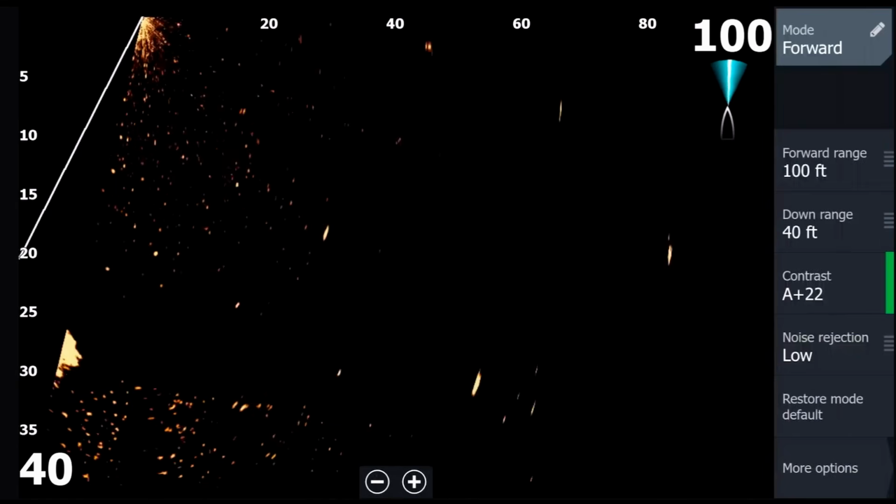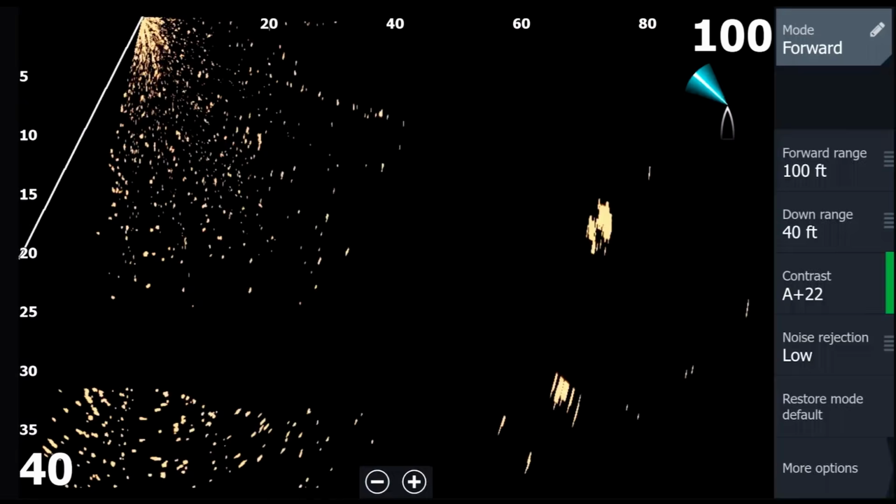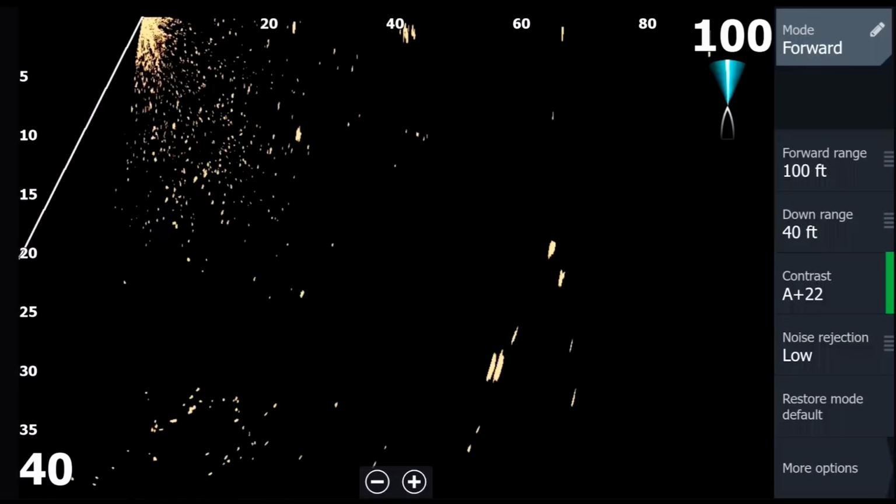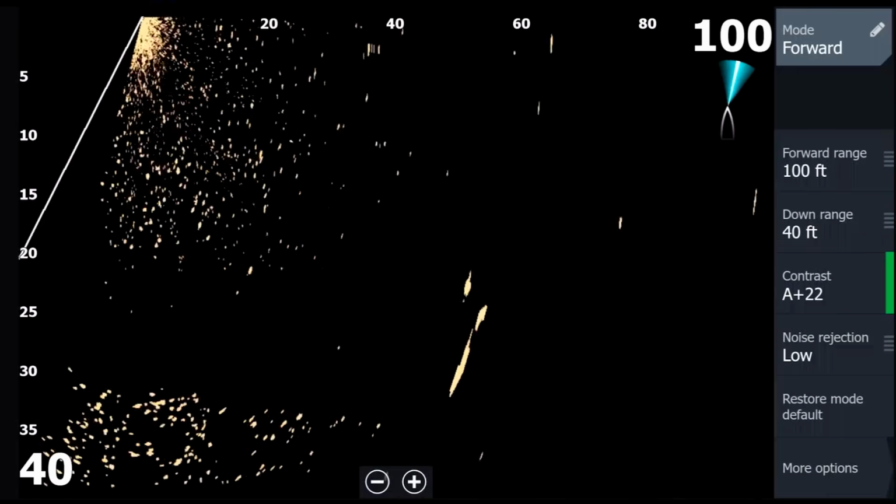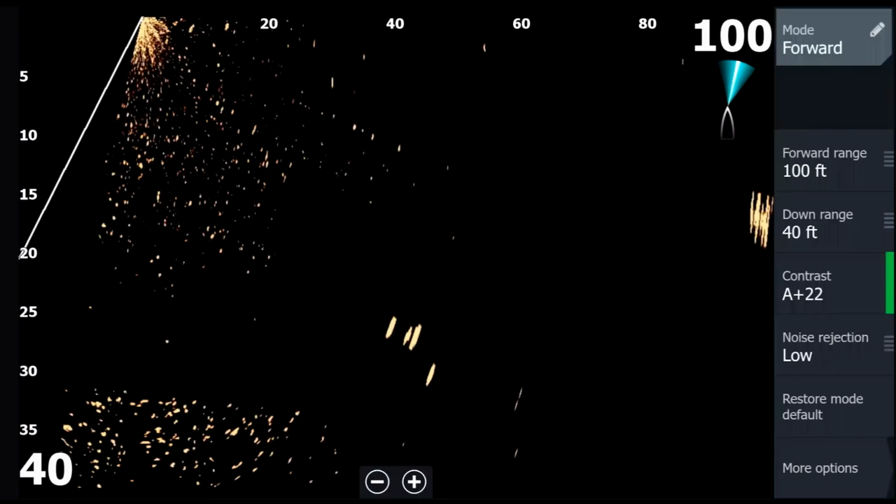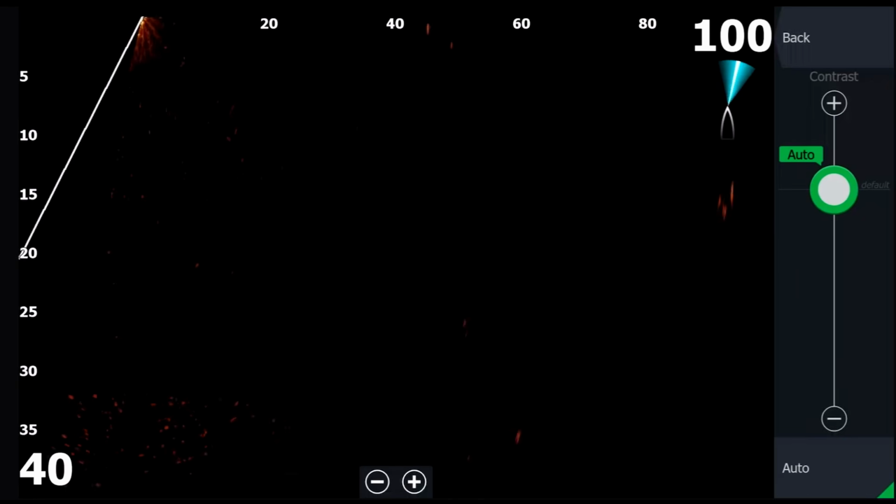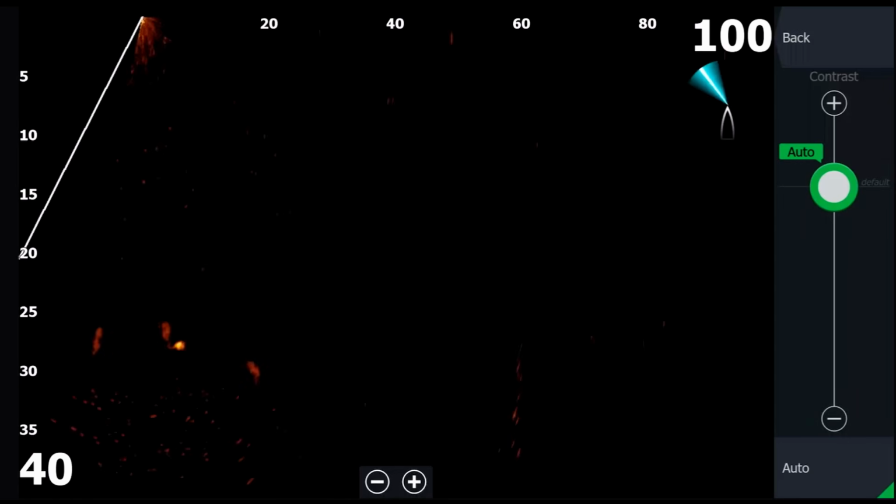And what you'll notice on my unit in particular is I have that contrast tuned up really, really high. So I'll move around. Let's see if we can see a school of fish. There's actually 2 fish right there. So you can almost see their tails swimming right through here. I'll turn that contrast up pretty high. So if you go all the way back down to an auto contrast, it's very, very faded. See how it's kind of faded through there?